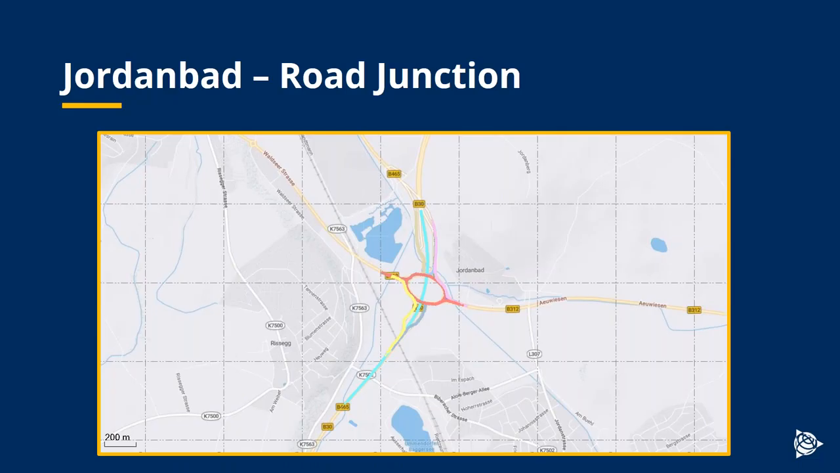You'll see the different colors. It's kind of a roundabout with half a dozen or more approach roads, and then the light blue color in the center is actually a flyover or a bridge that goes over the main roundabout structure. So quite a complicated road intersection.